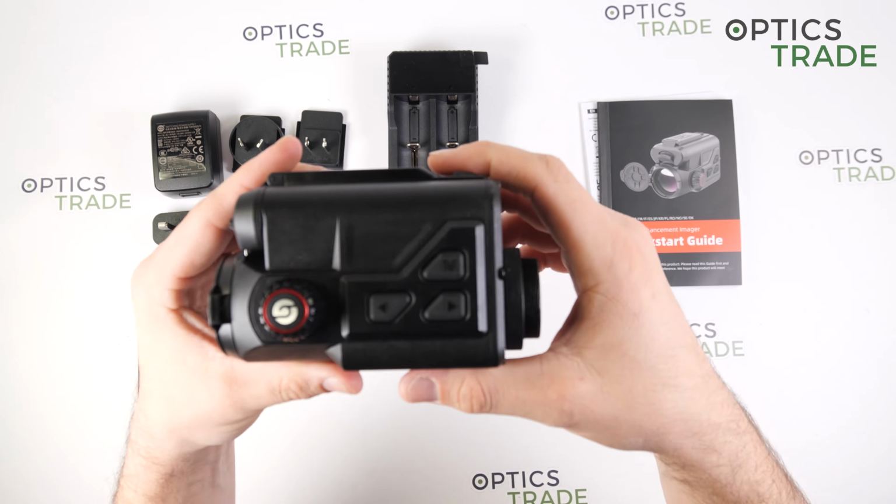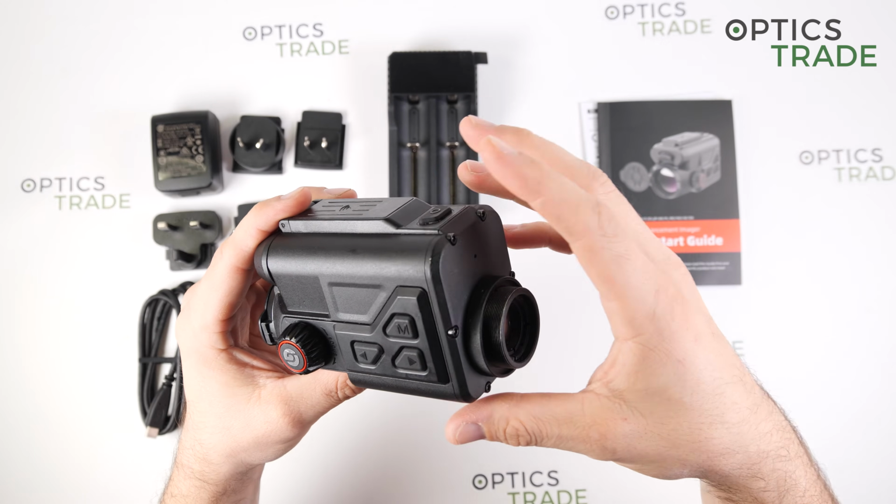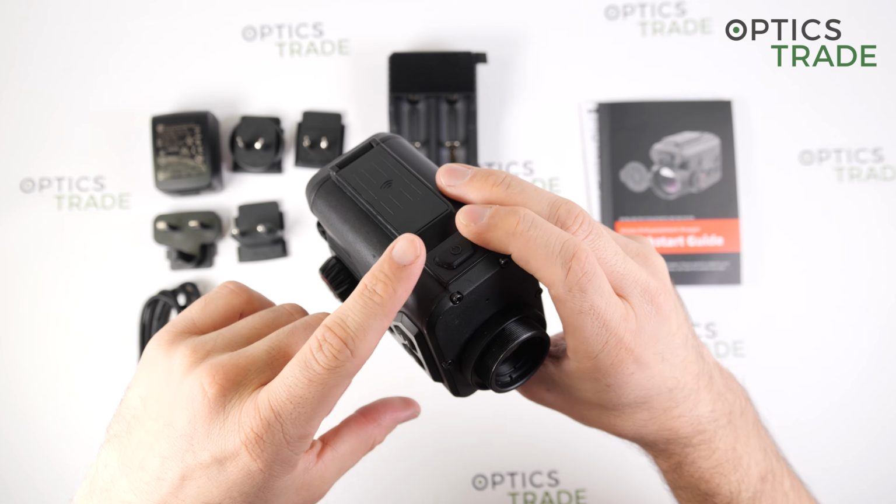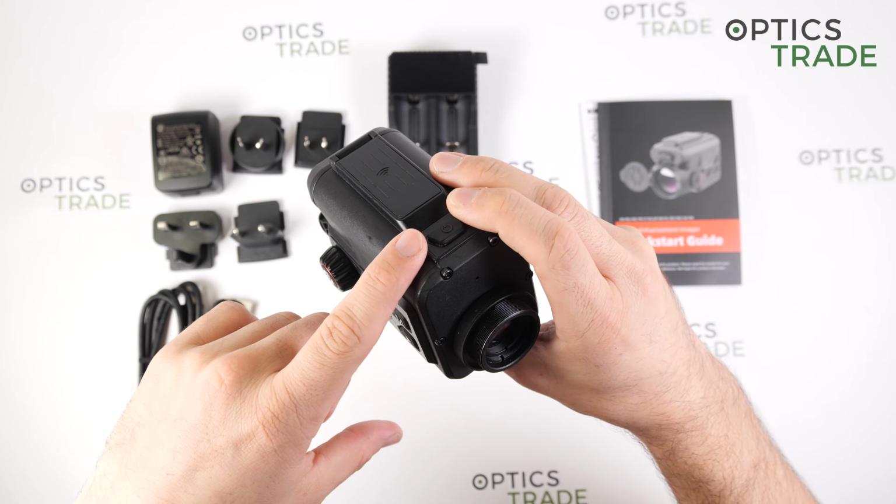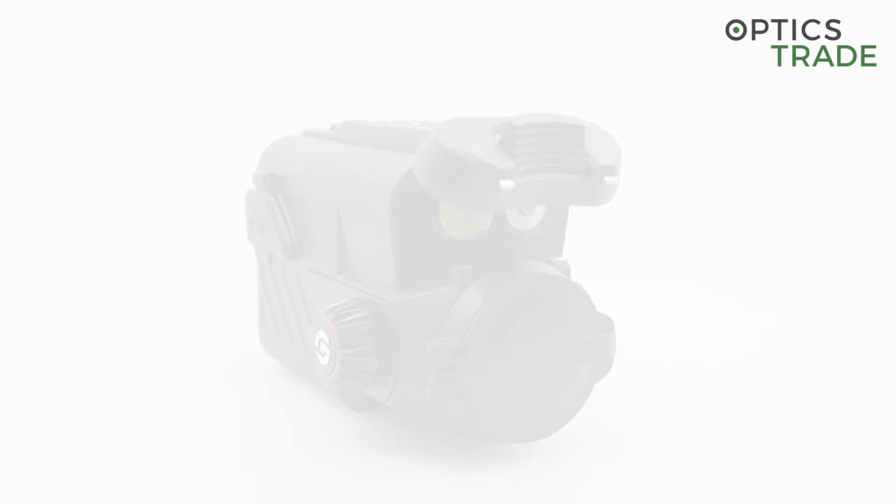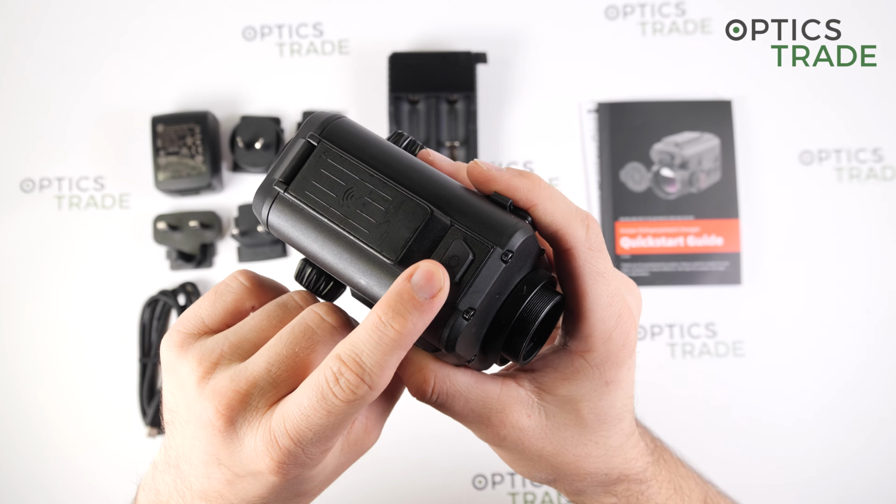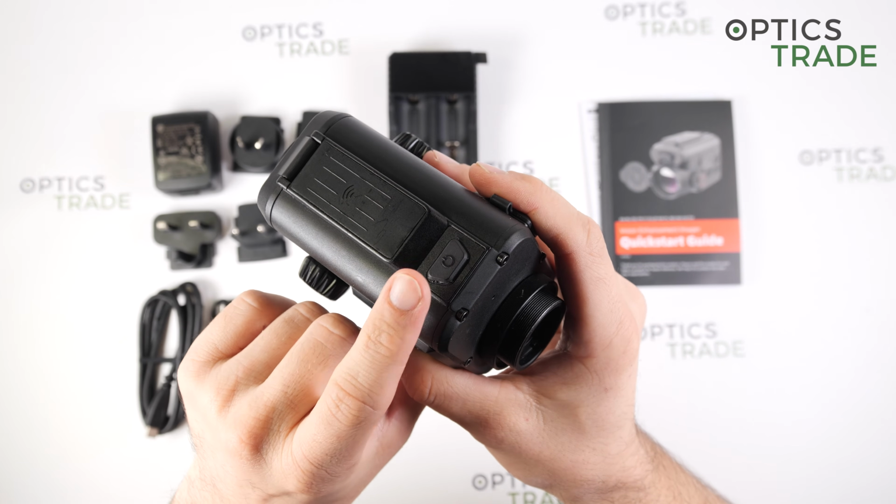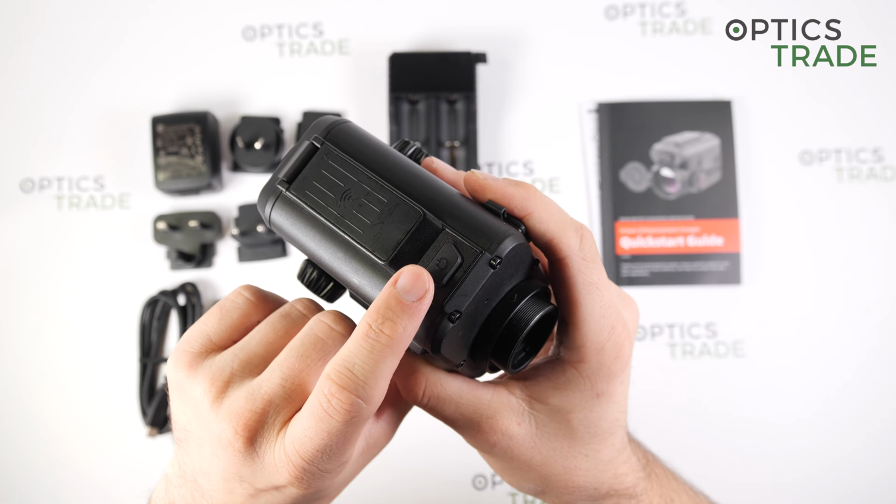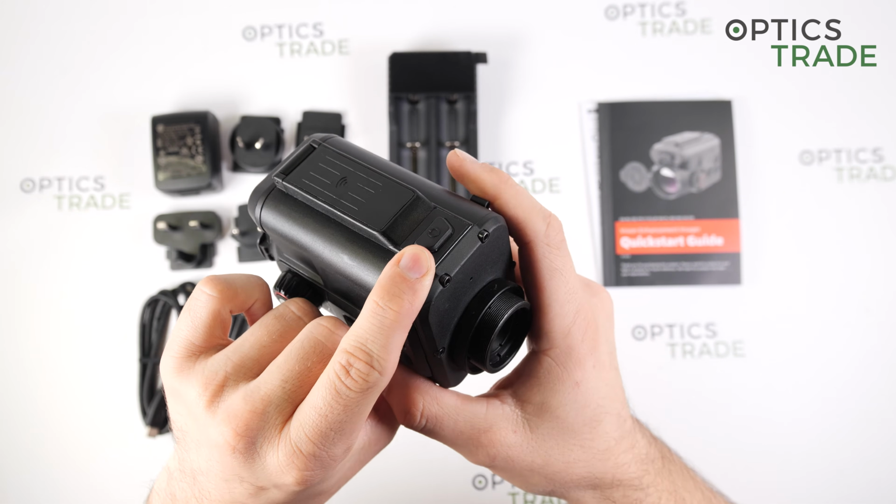The startup time of this device is approximately 13 seconds. When you press the button, first you have to wait with the black screen, then the logo from Guide appears, and from then on it's approximately 5 seconds. On the top is the on and off button. It is also designed for sleep mode.